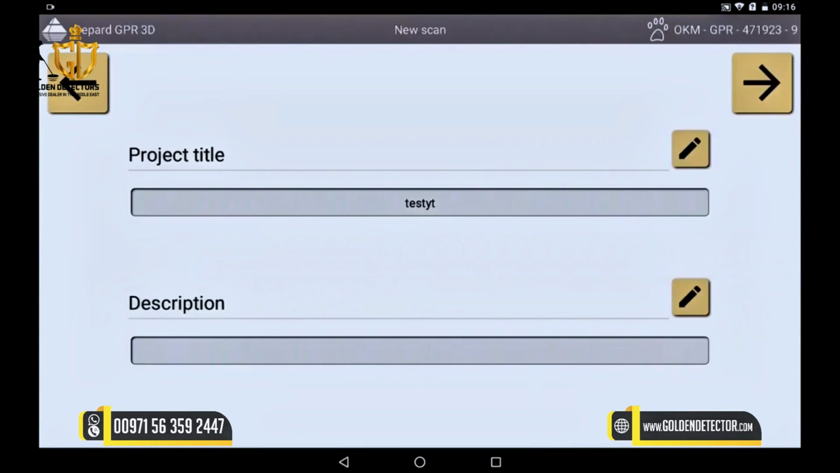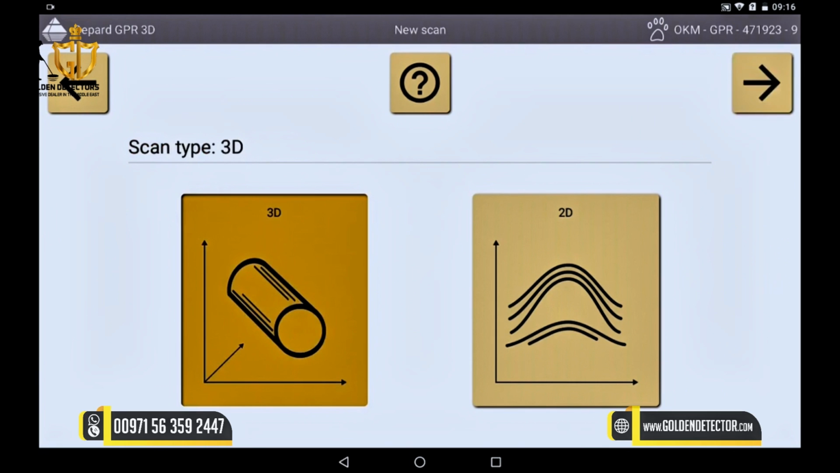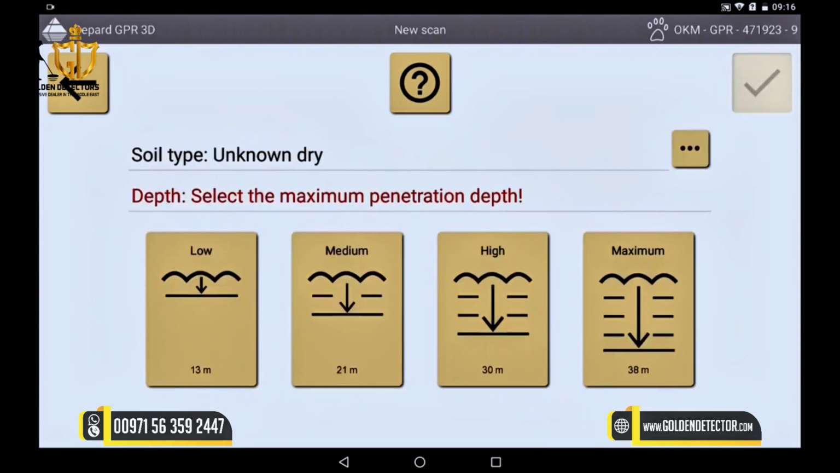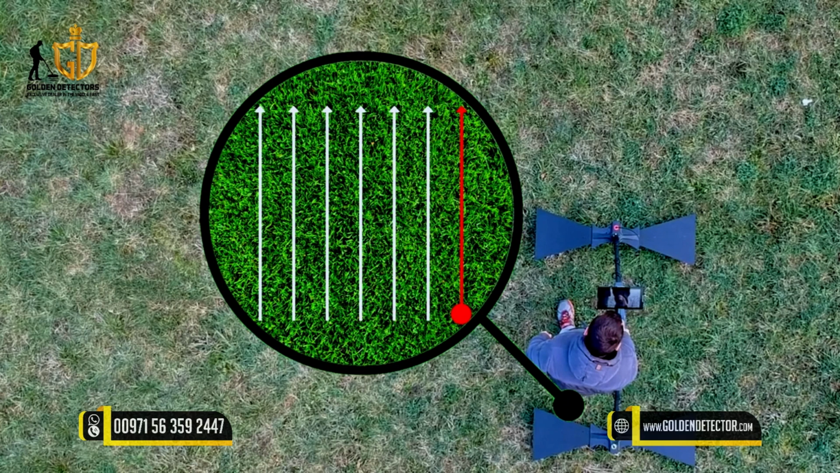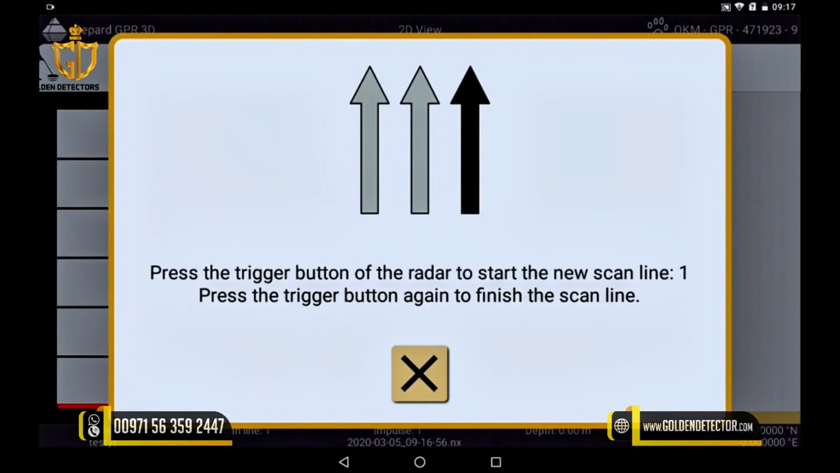Now the scan method is chosen, in this case the 3D scan. Then the scan mode. Now choose between zig-zag or parallel mode, and then determine the penetration depth. Here, low profile. Start measuring in the lower right corner. In the parallel mode you set the first line and start the next track parallel to each other.